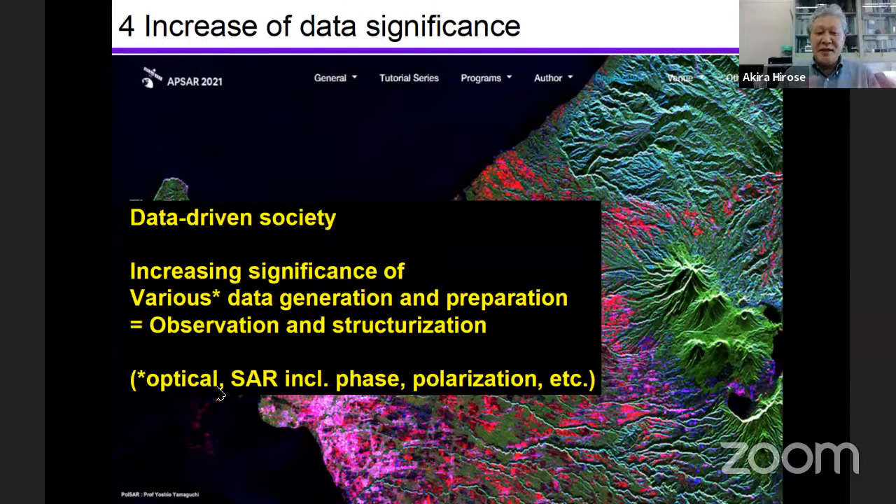prepare the data in the optical data, infrared, so on, SAR data, including the phase, polarization. I didn't say anything this time on the polarization, but it is also very important, as Yamaguchi-sensei said 2 weeks ago. This view graph is provided by Yamaguchi-sensei.